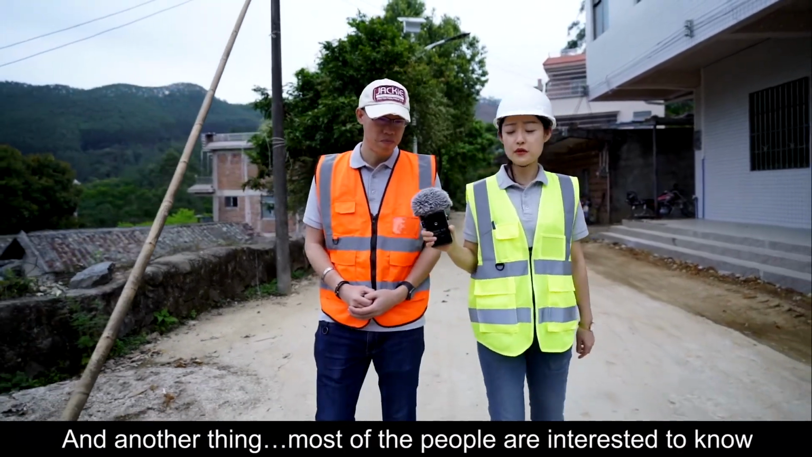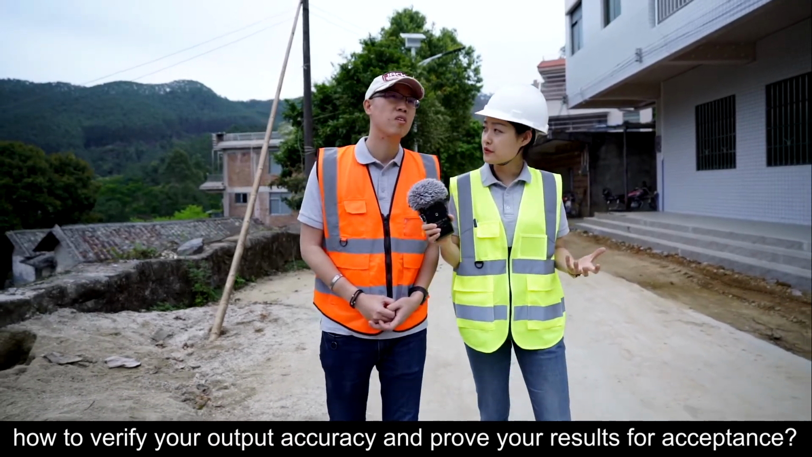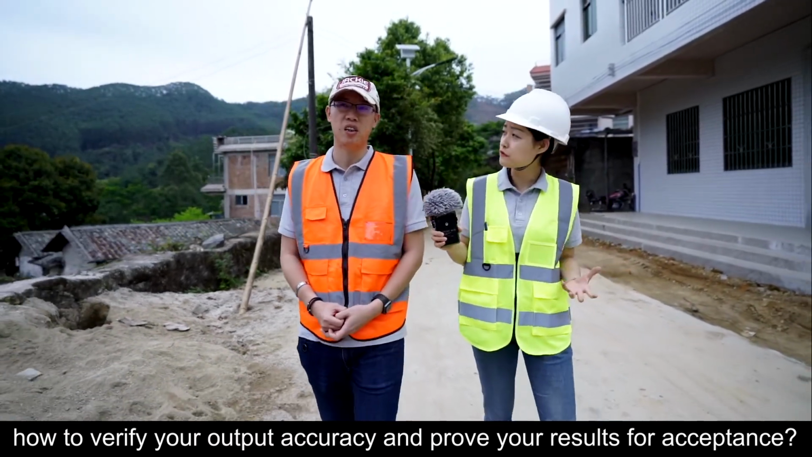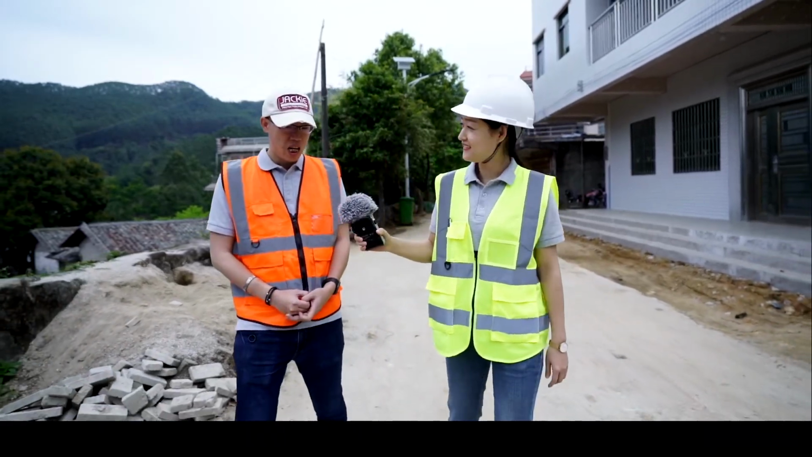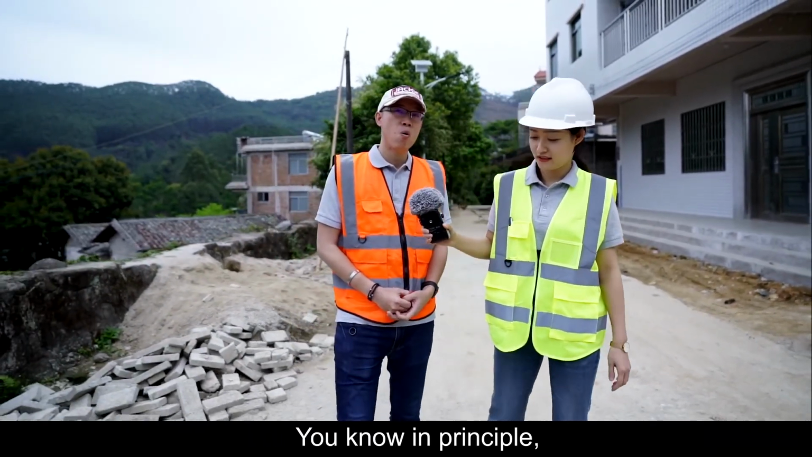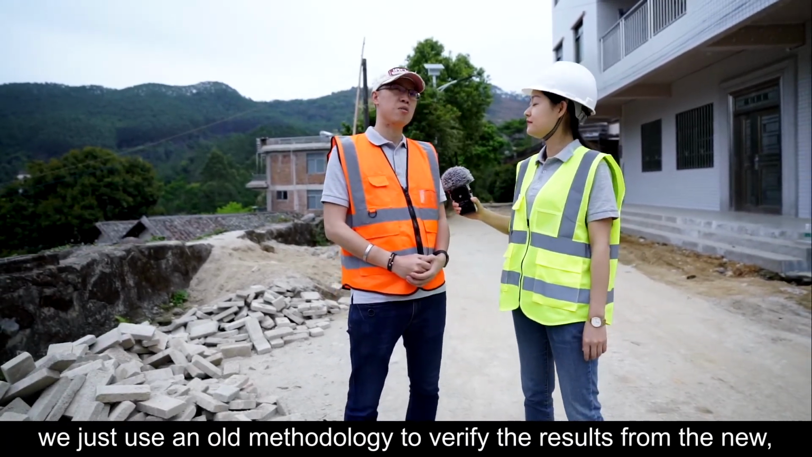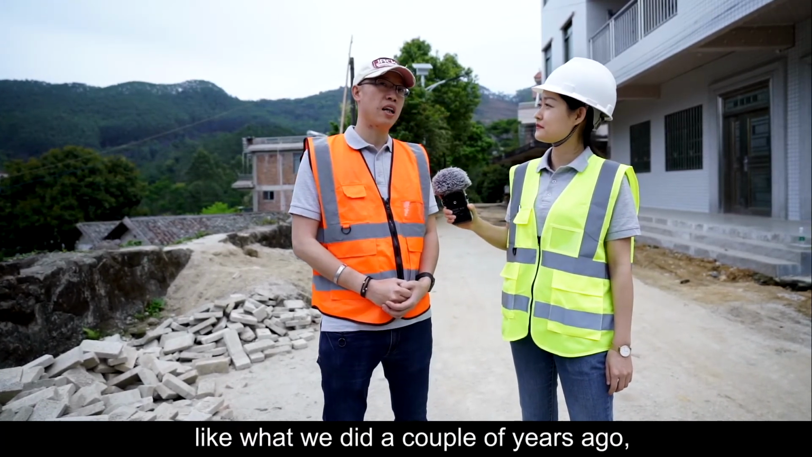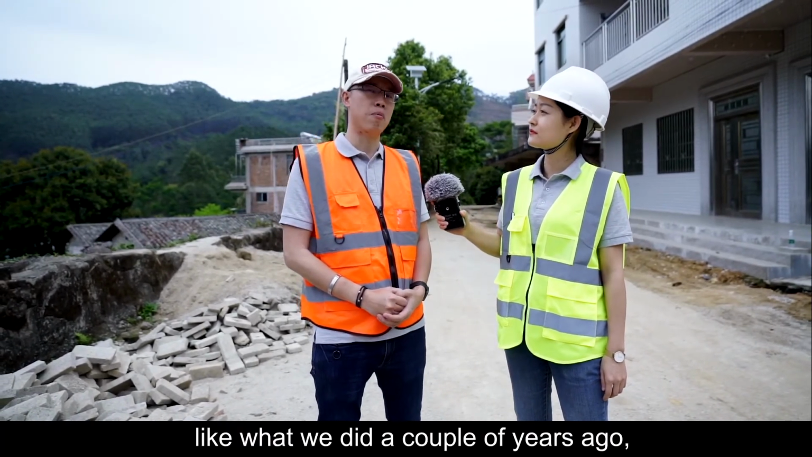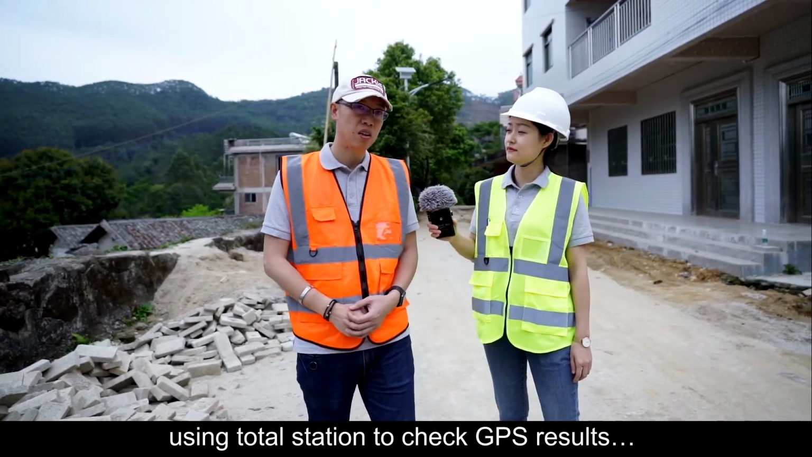Another thing, most people are interested to know how to verify your output accuracy and prove your results for acceptance. Good question again, Marianne. In principle, you just use an old methodology to verify the results from the new, like what we did a couple of years ago, using total station to check GPS results.